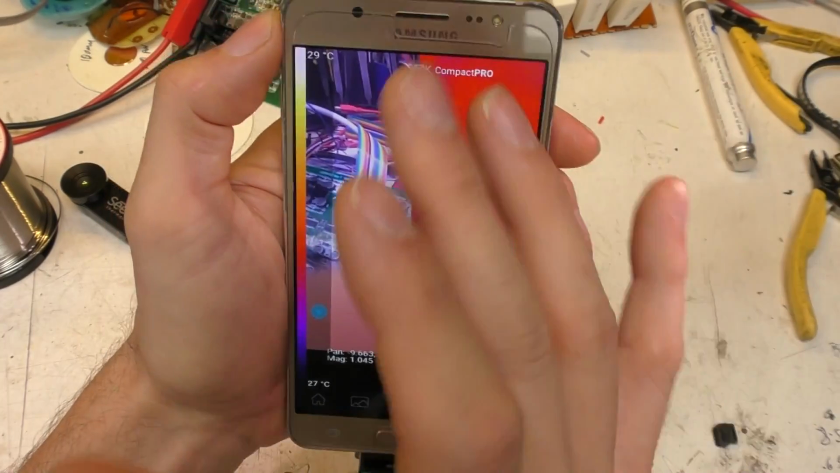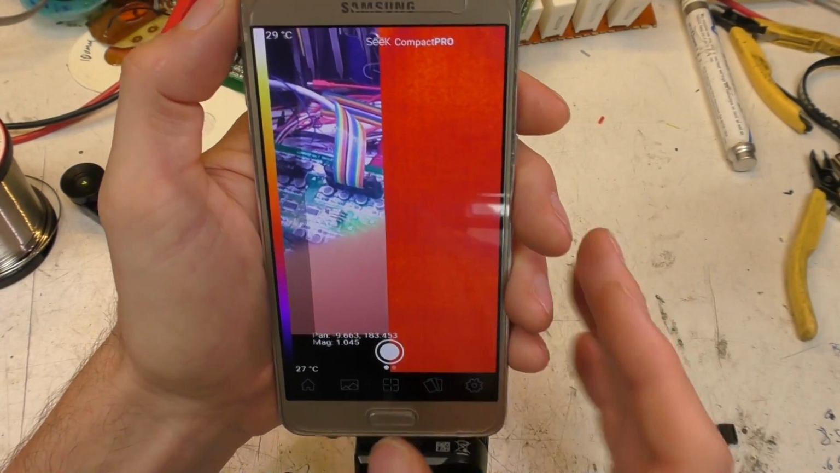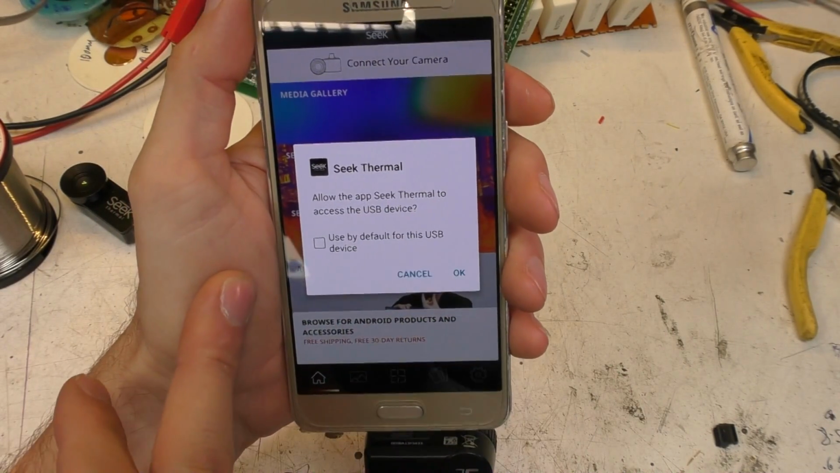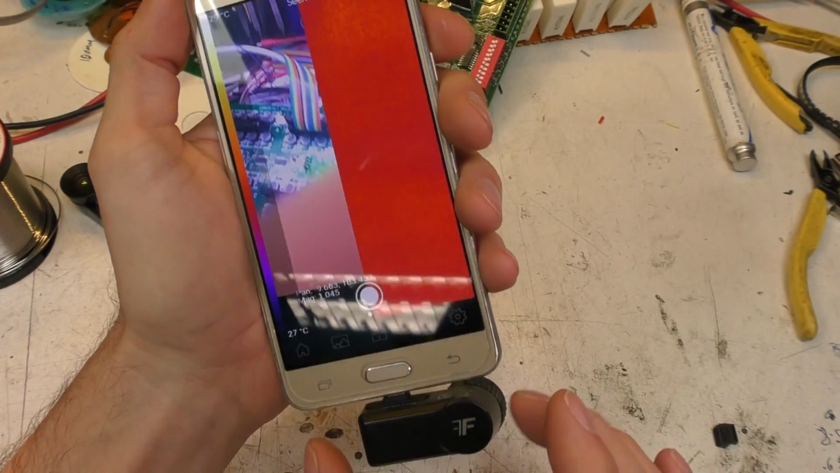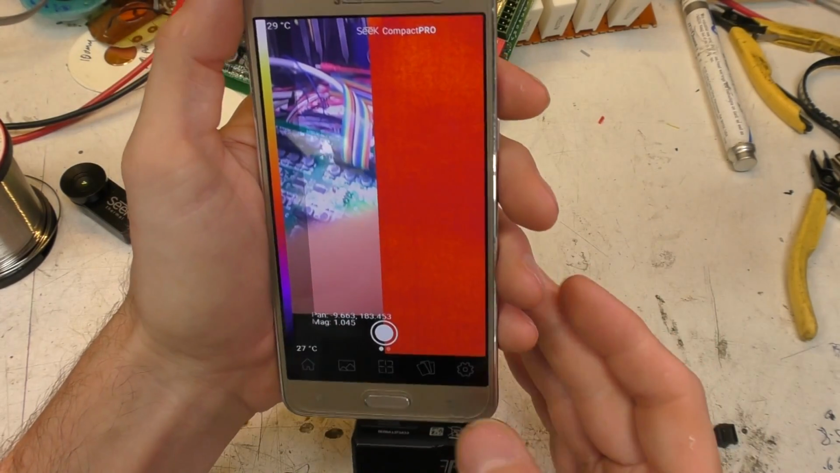Obviously, as you change distances, that'll change to some extent, and as you get close up, it's going to be less useful. But, and I've had it do this quite a few times, it just drops the connection for no obvious reason. I thought it was just maybe this moving, but I've had it just sat on the bench, doing nothing. It suddenly dropped the connection.